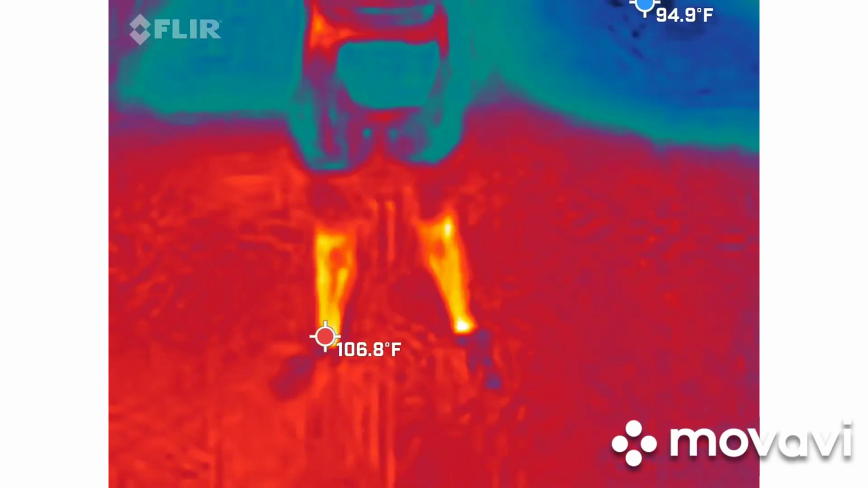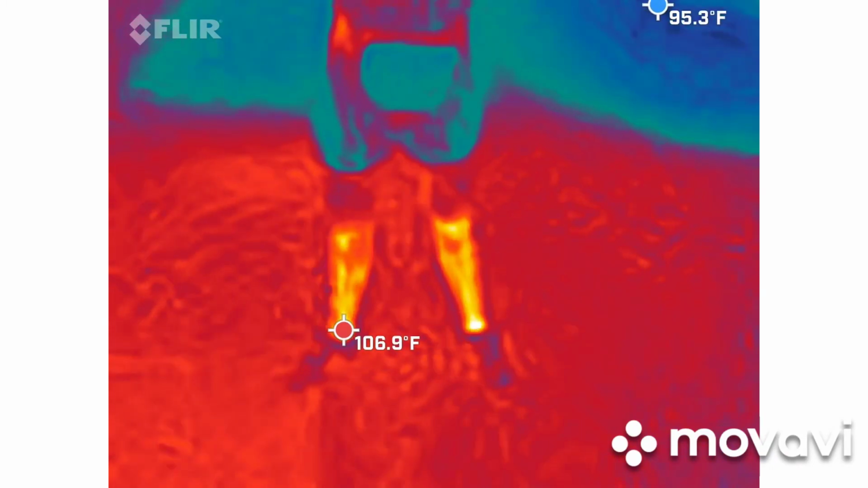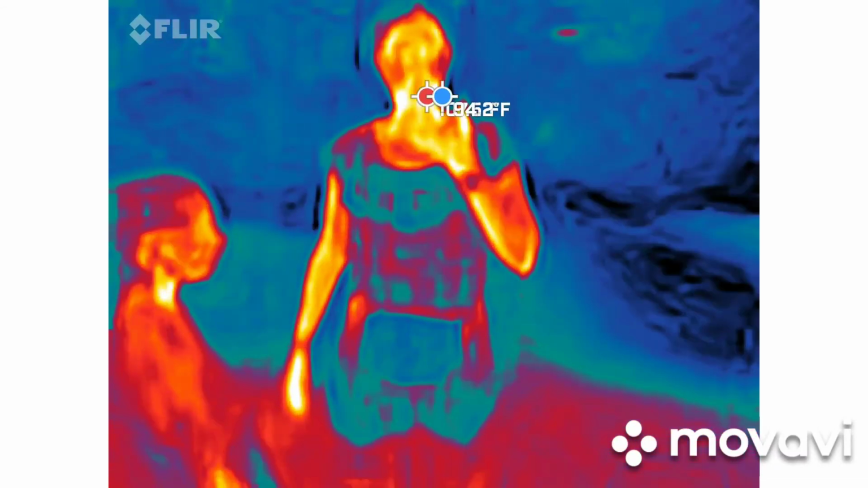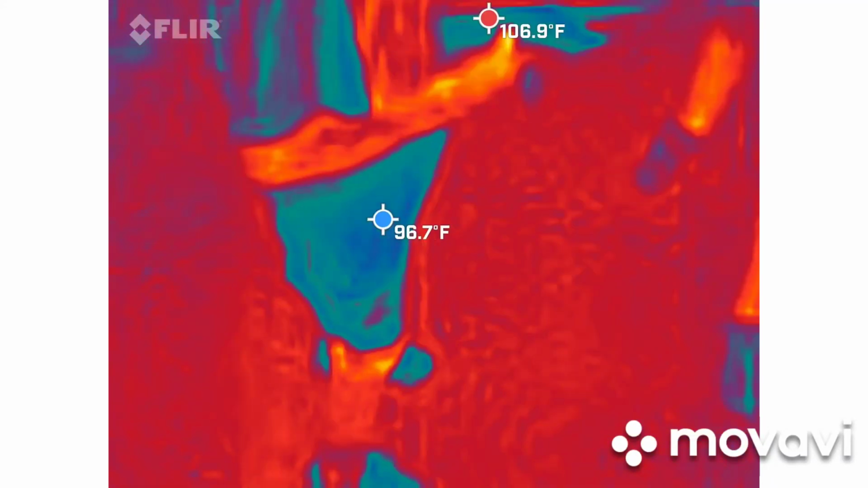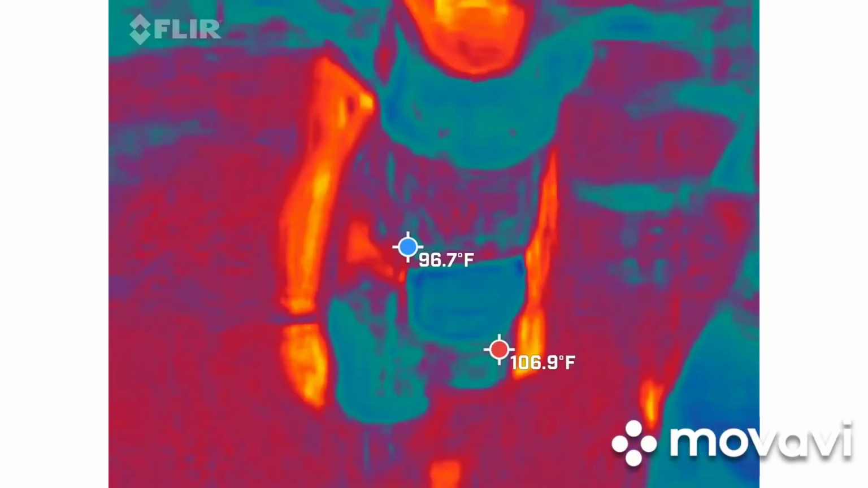I want to see. Your feet look weird. I just got another 2.8. And mine's right 3.4. Right here. Oh, really? 3 something. Dad, is there anything here? Well, my feet are colder. Oh, that's recording, isn't it? It can't see through you. It's not getting anything through your clothes.